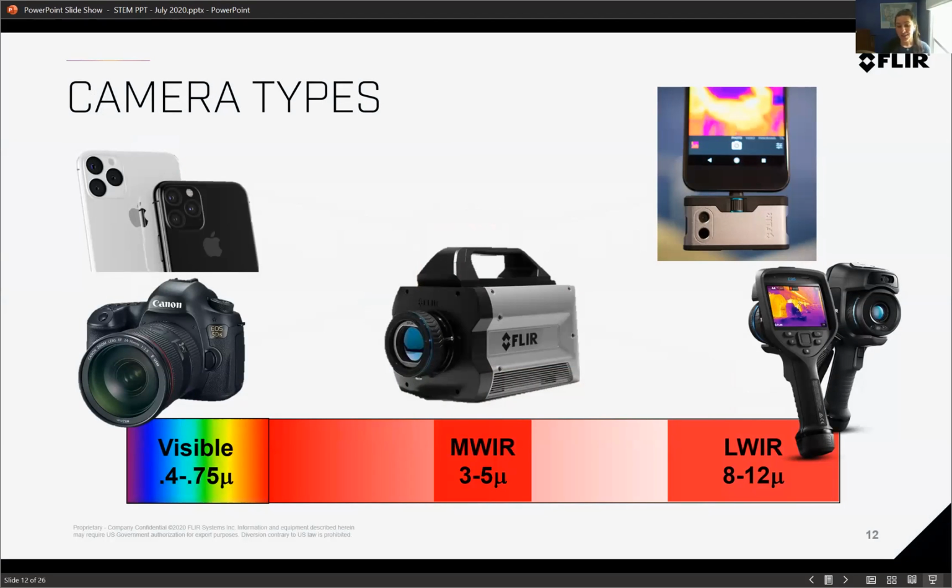Now the cameras that look at these different spectrums can take all different shapes and sizes. On the left, I have just a regular iPhone, right? You have a phone that you can take pictures with, or one of these fancy DSLR cameras, but that only sees the visible light, the violet to red. If you want to look at infrared, then you need a special camera called an infrared camera.